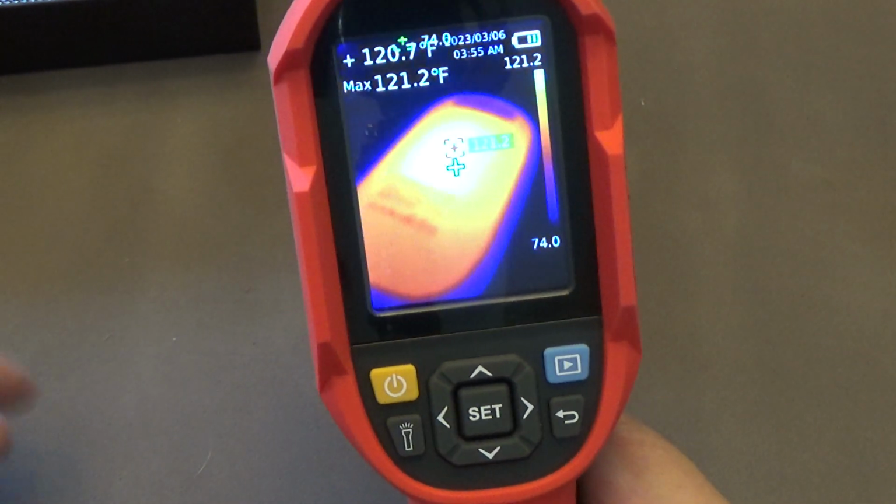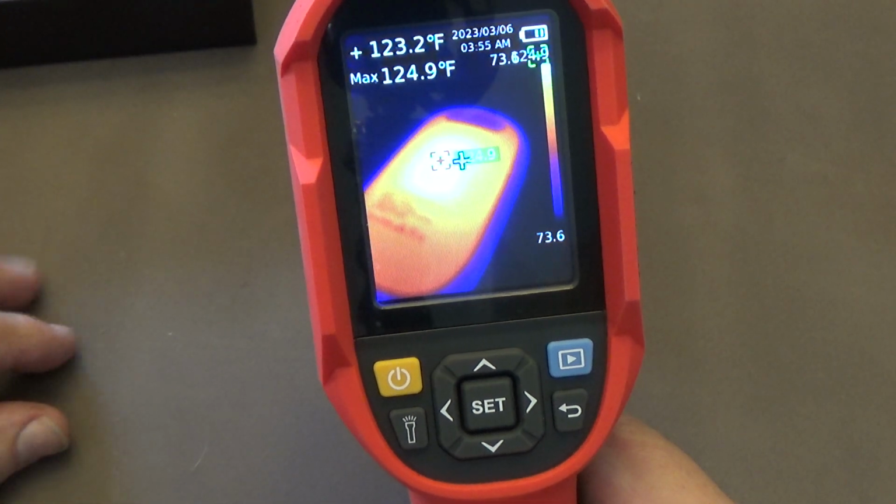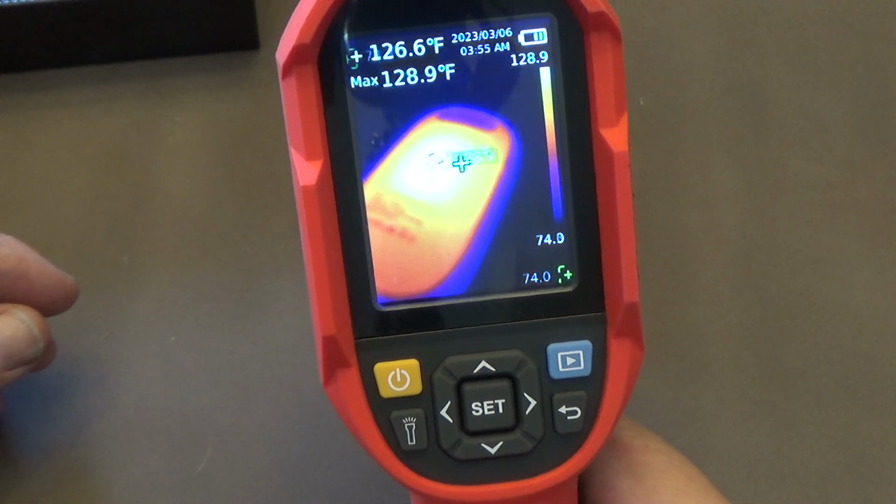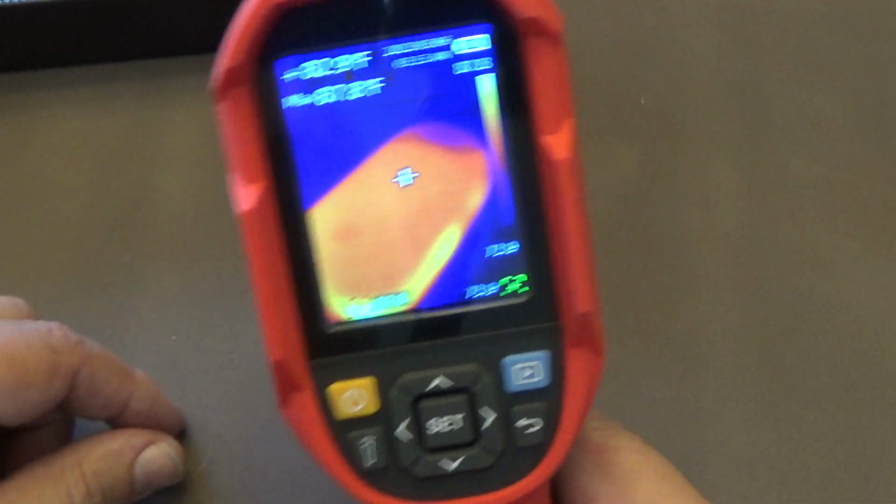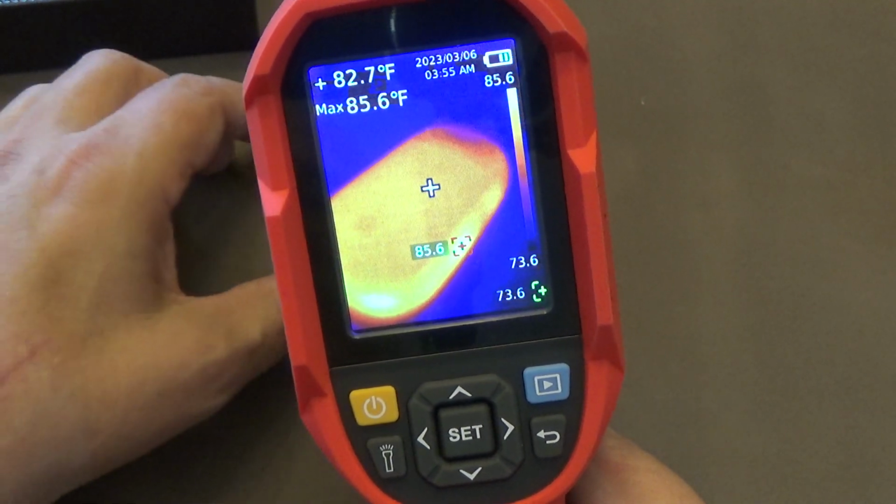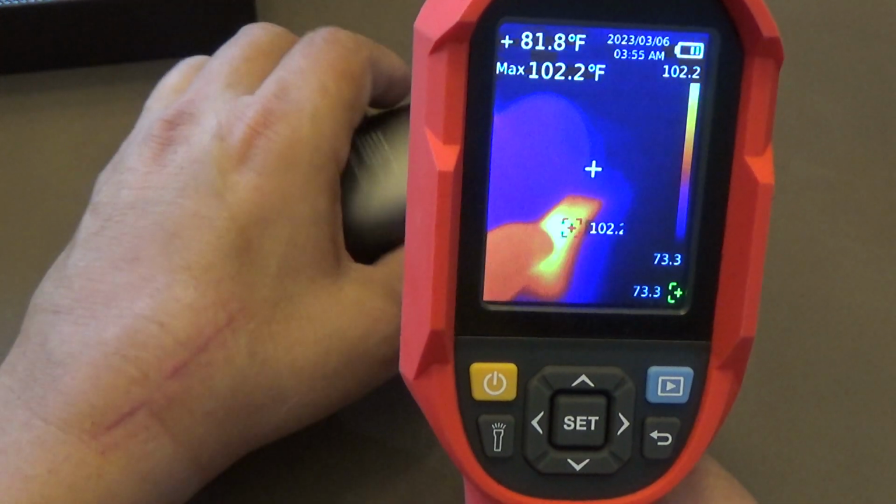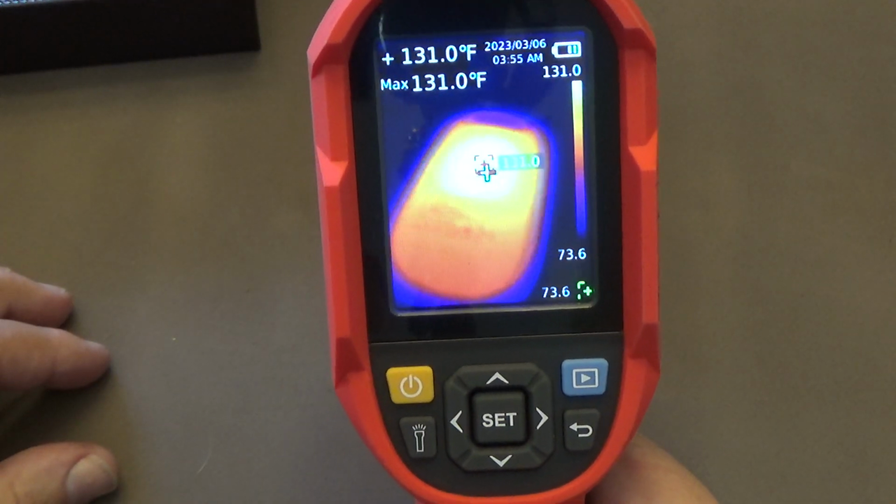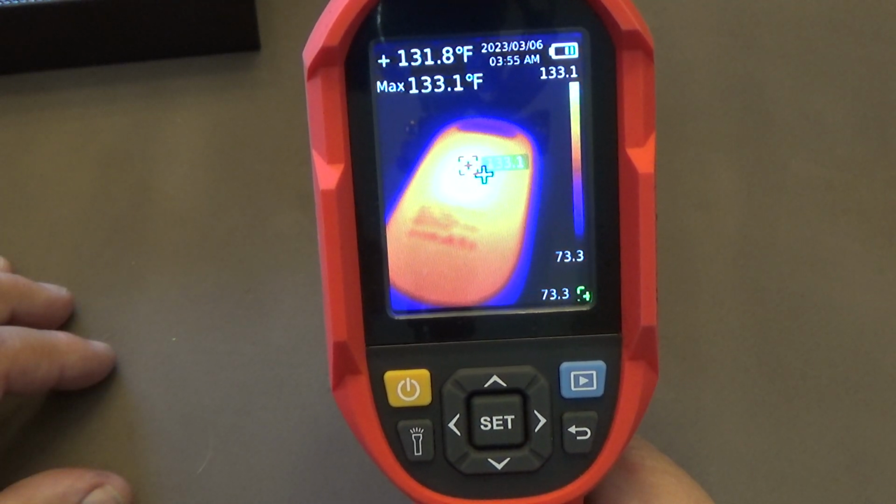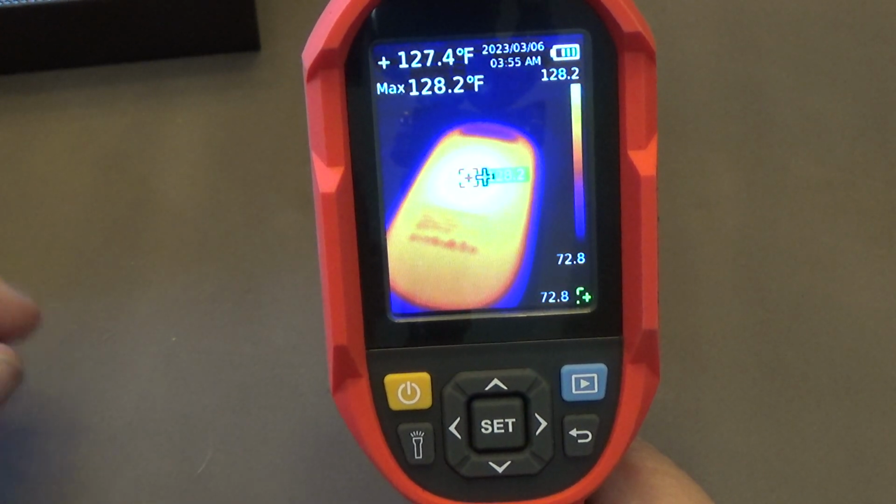I mean, that's pretty darn hot, guys. That's almost so hot you don't want to keep your hand directly on it. 125 degrees, 126, 127. Again, turn it over. Just basically ambient temp, about 86 degrees. We're at 131 degrees, 132. Yeah. So now it's regulating.